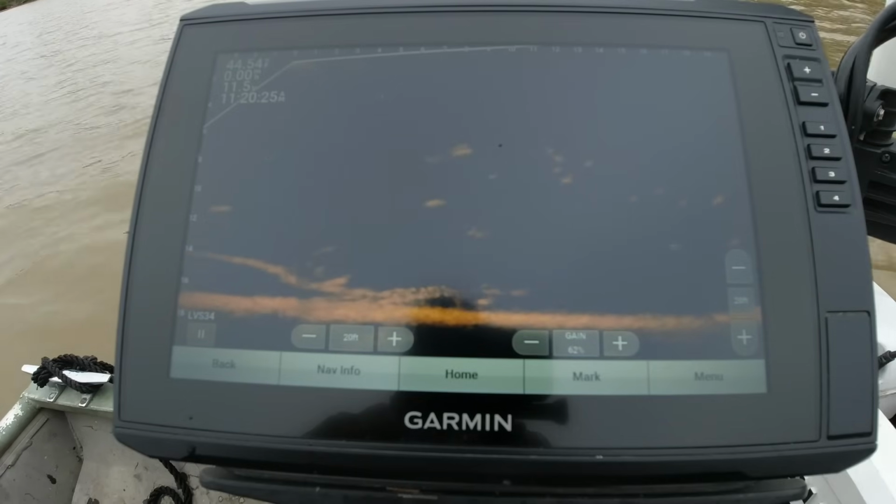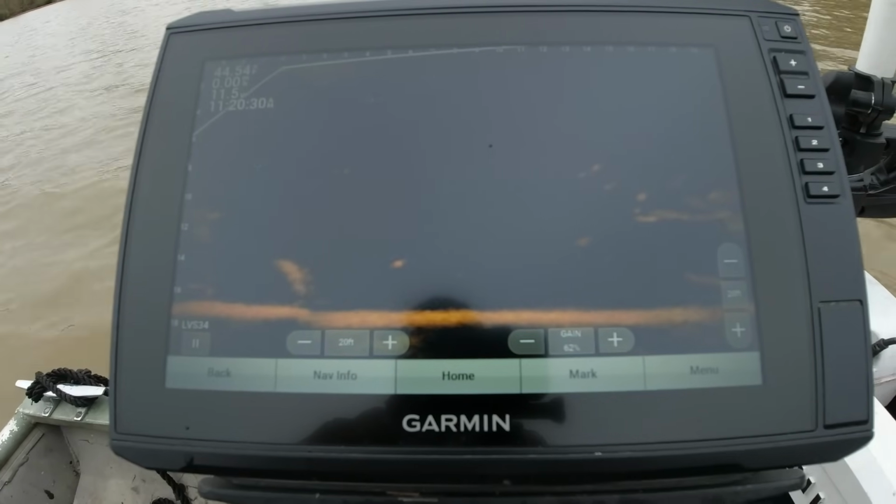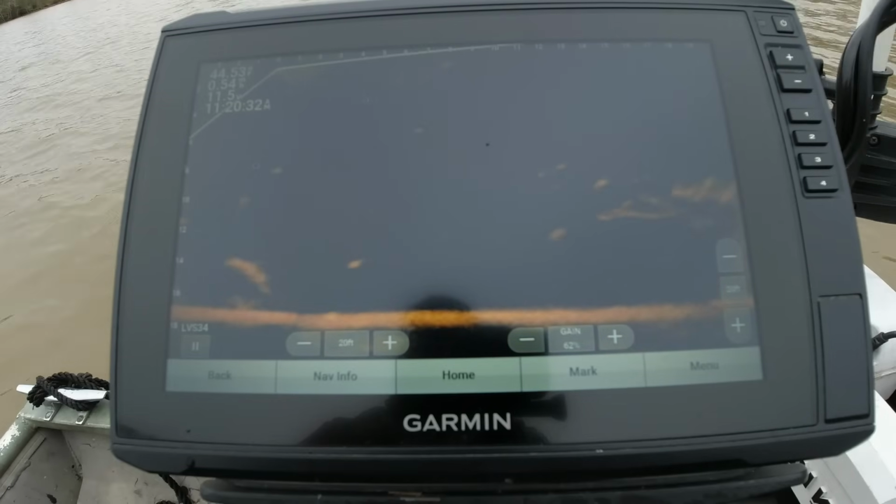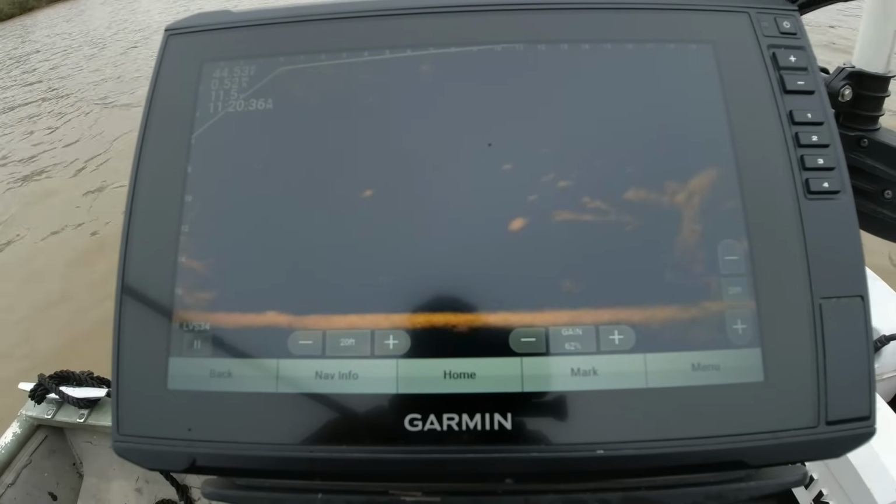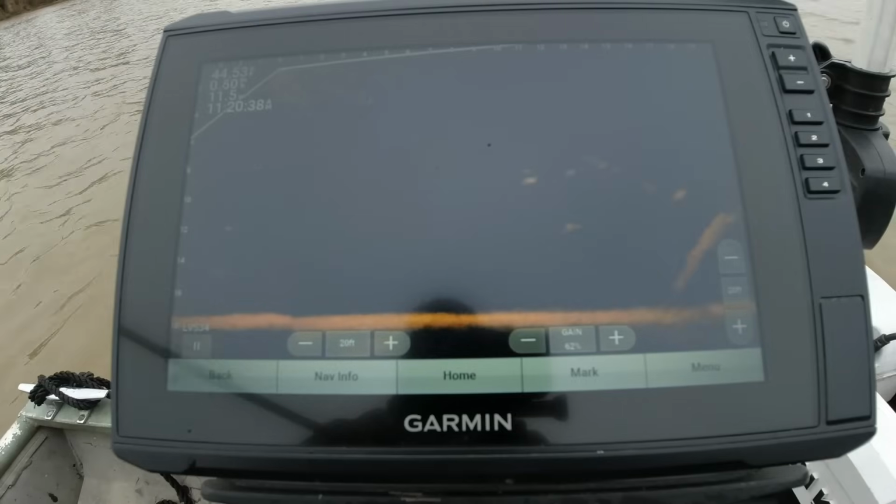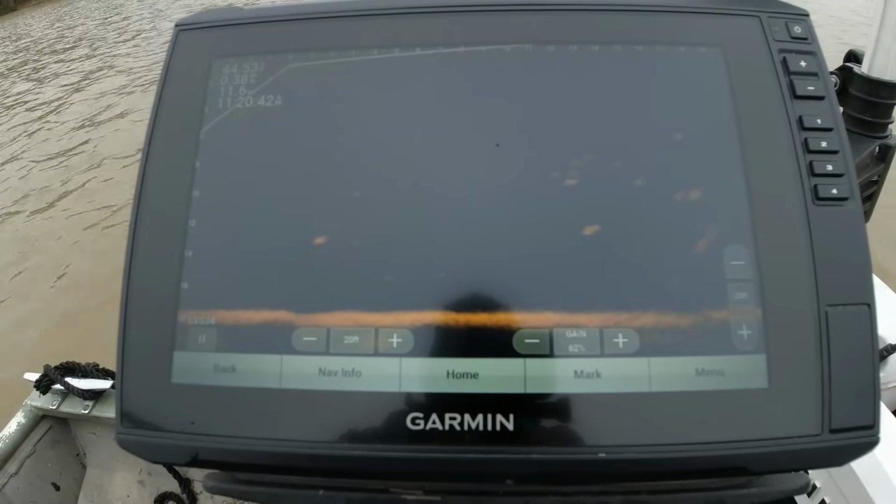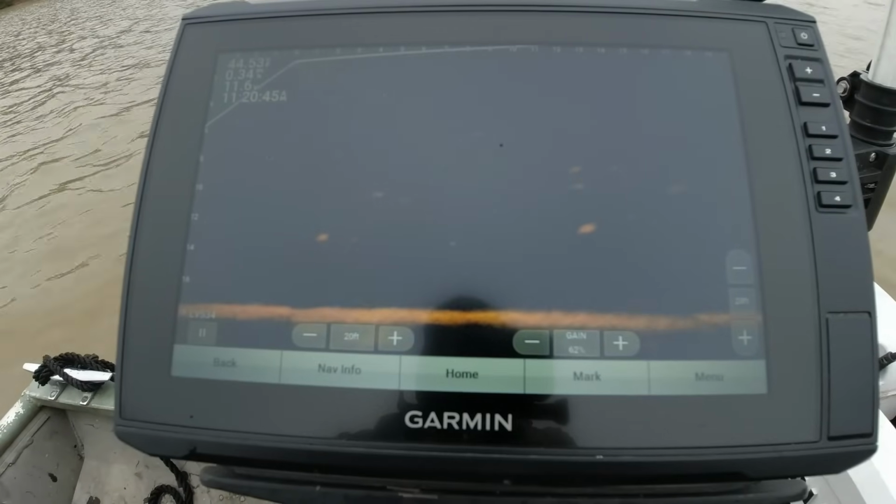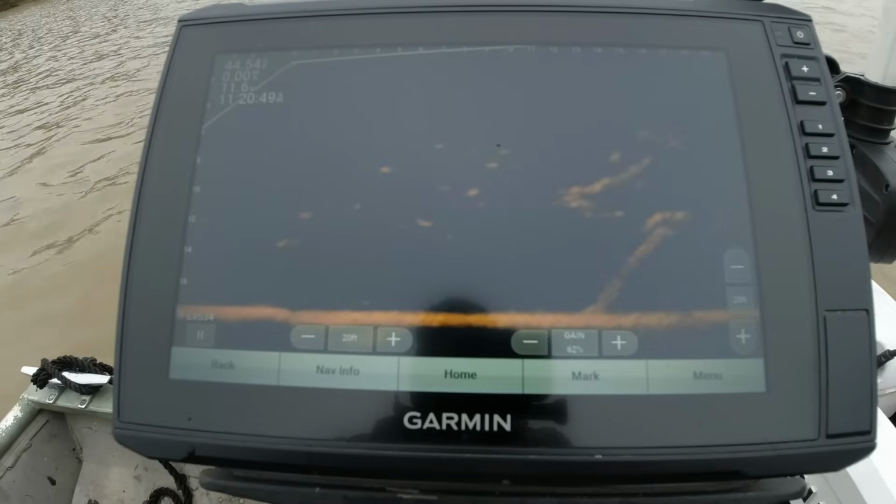That's okay. Guess I just need to find the ones that are laid up on that structure and target them. They're not as spooky as these ones I'm seeing out here just suspended.